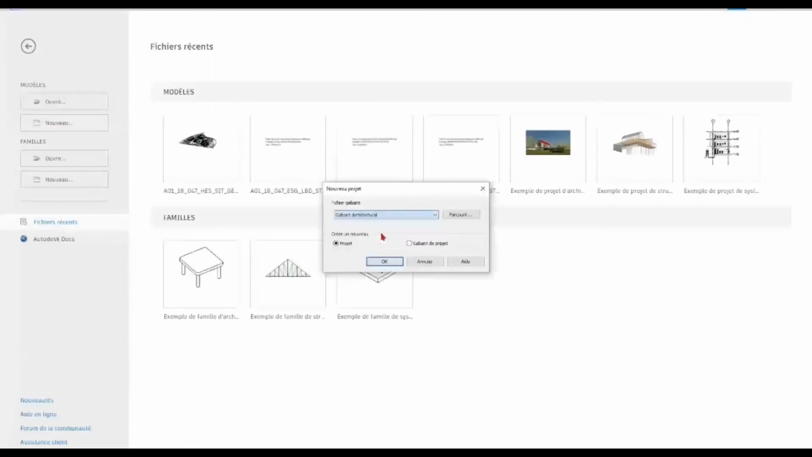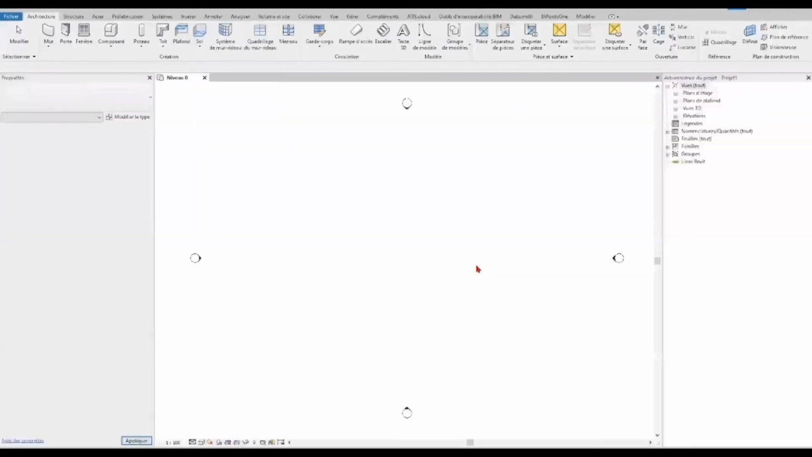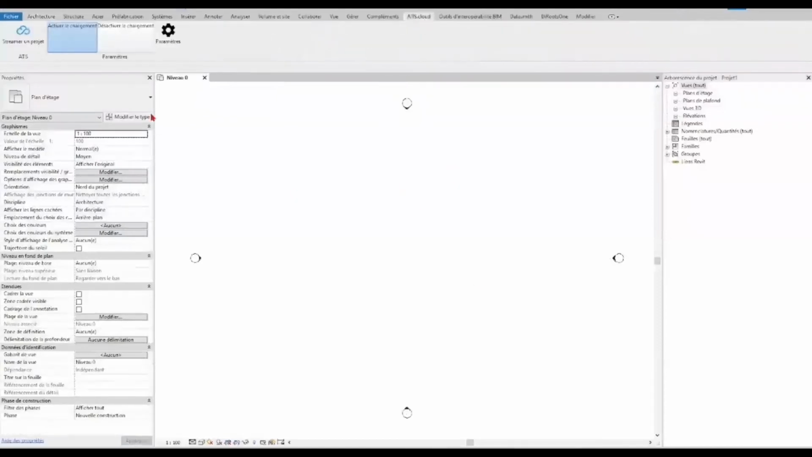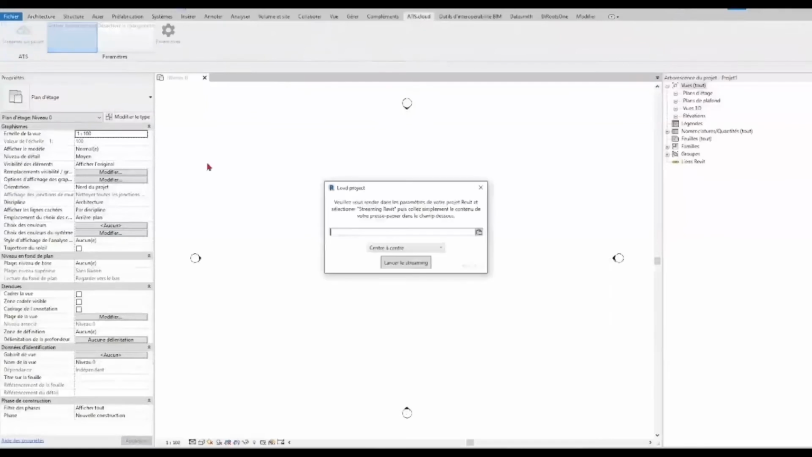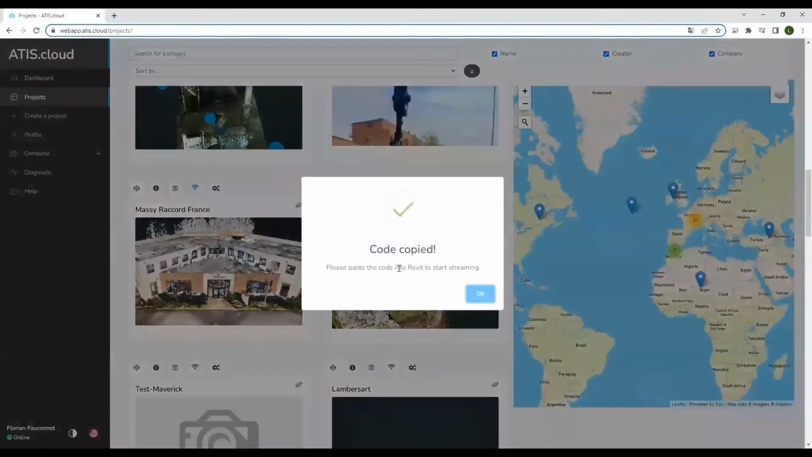To use it, you need to create a new project, a new empty project. And once you've created a new empty project and you already have the plugin installed, you can see on top of it the window ATIS.cloud. You click on stream a project, and you'll be asked for a code. And this code, you get it on the ATIS.cloud platform. This is the place where you ask for the Revit plugin.